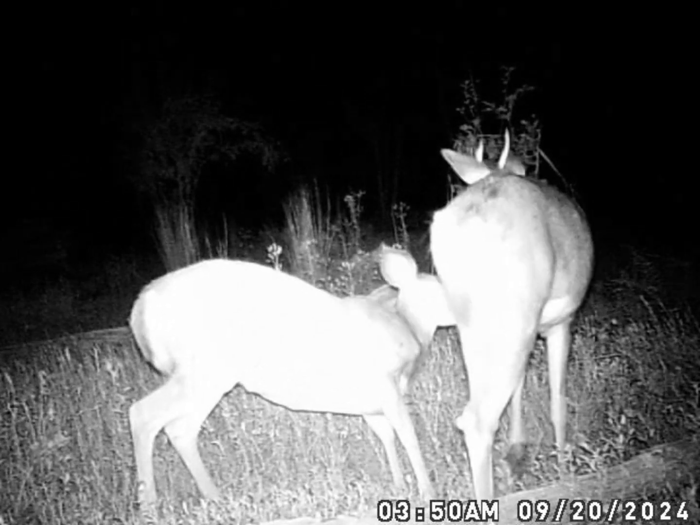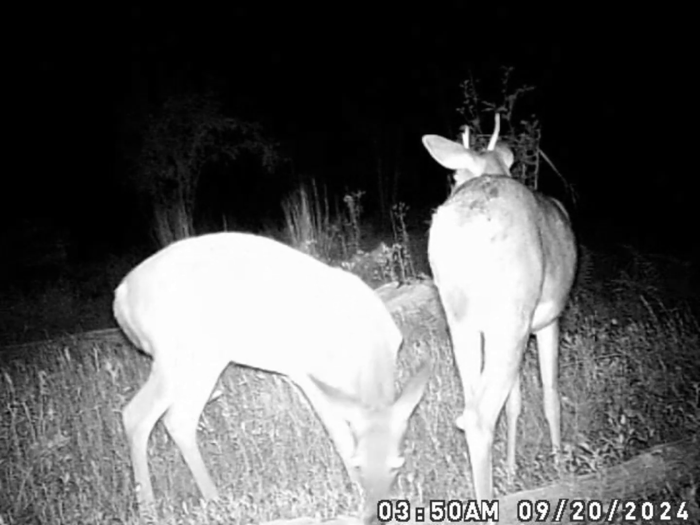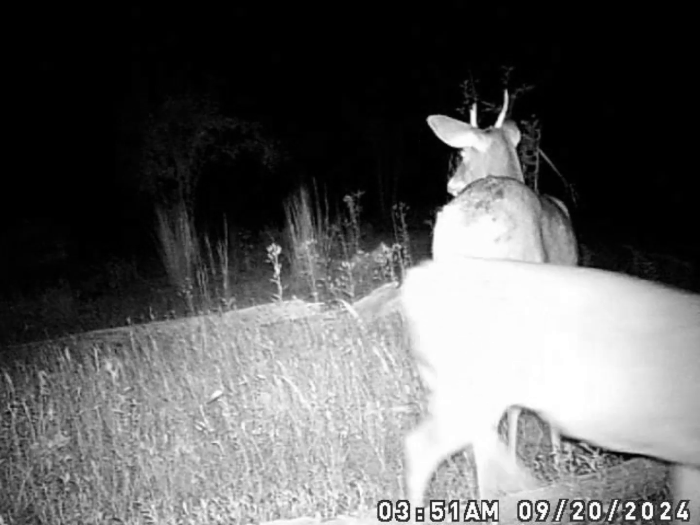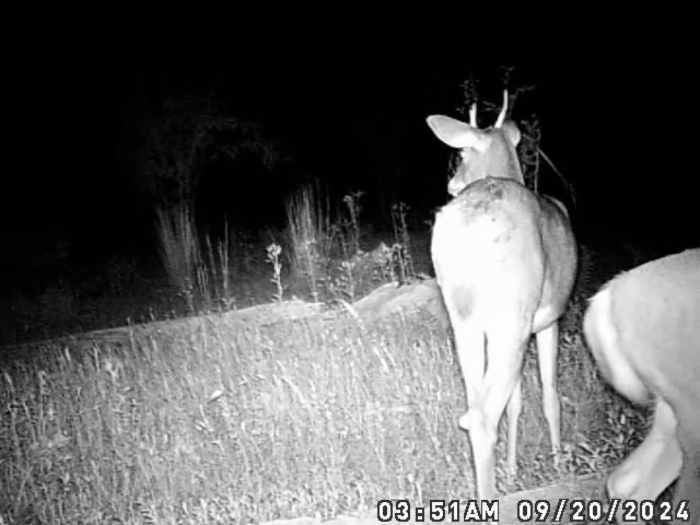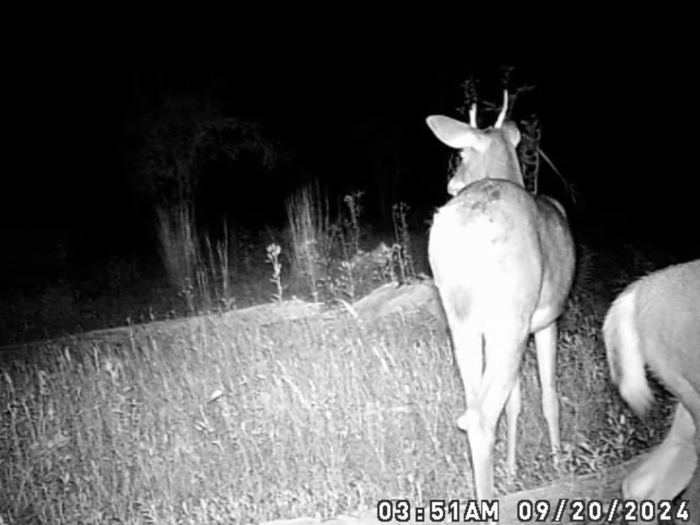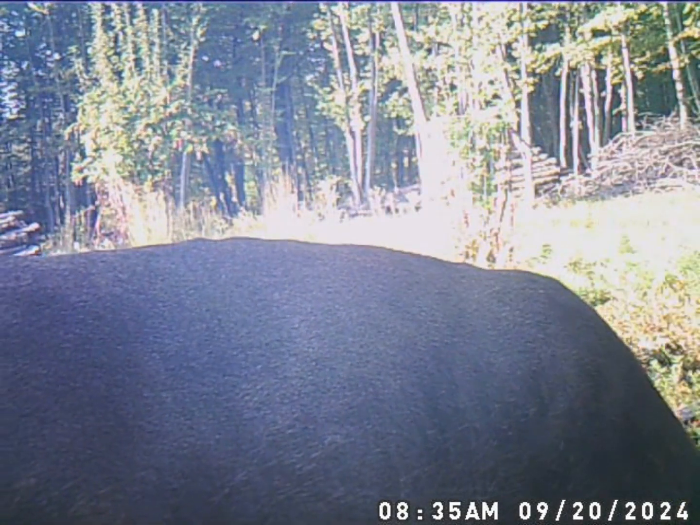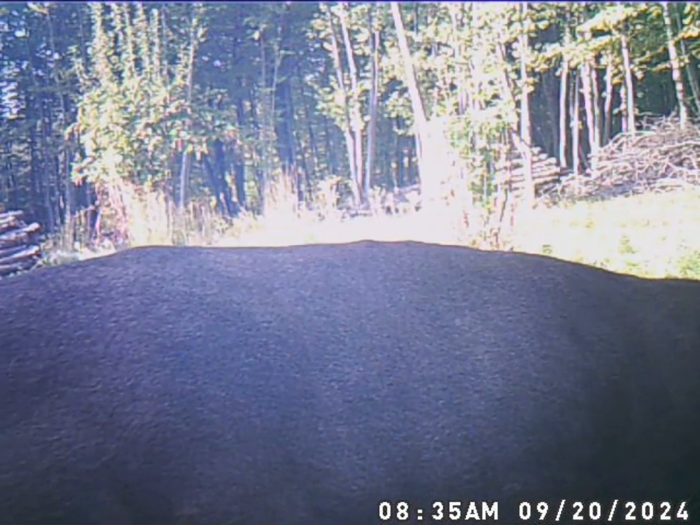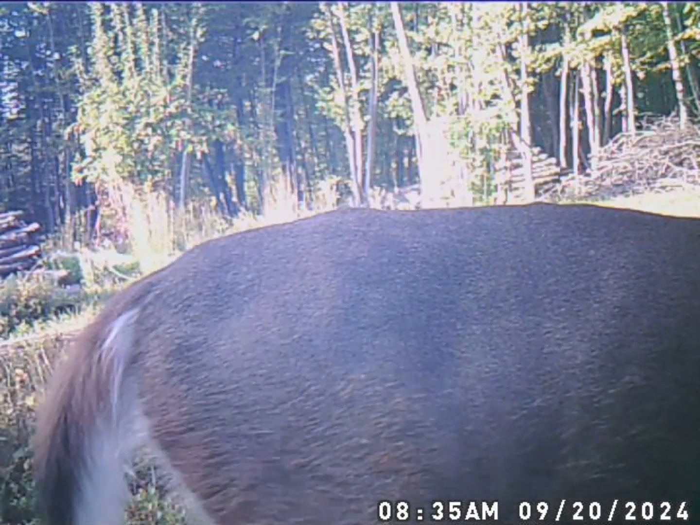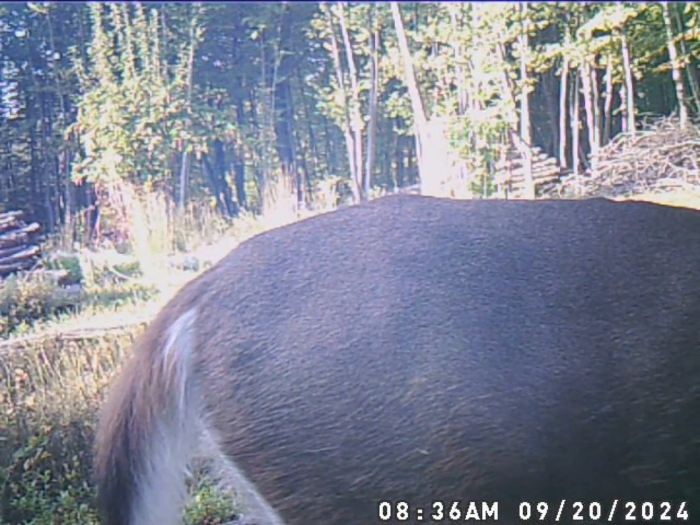The little 3-point looks like maybe, yeah, it looks like 3-point back in there again. He looks like he's messing around with a yearling. Doe in here.